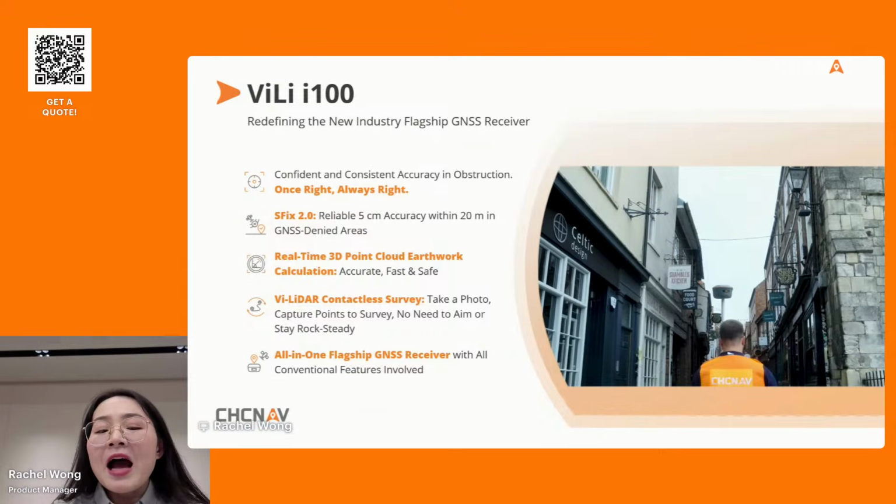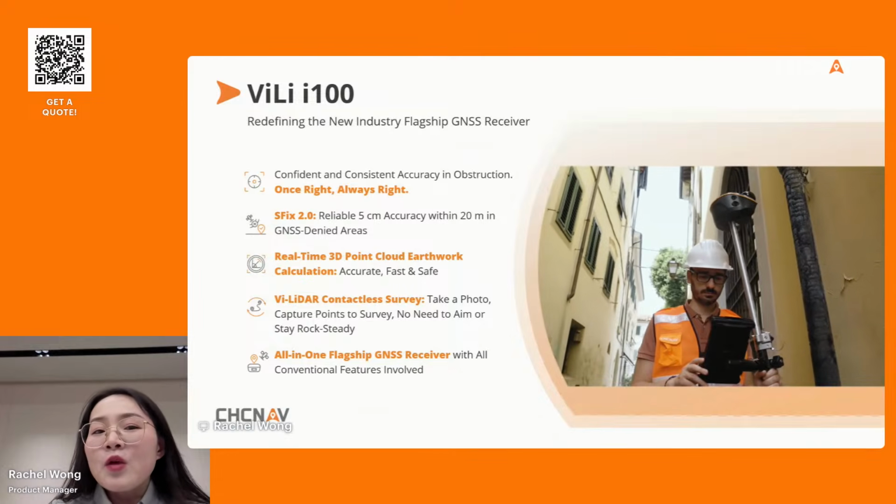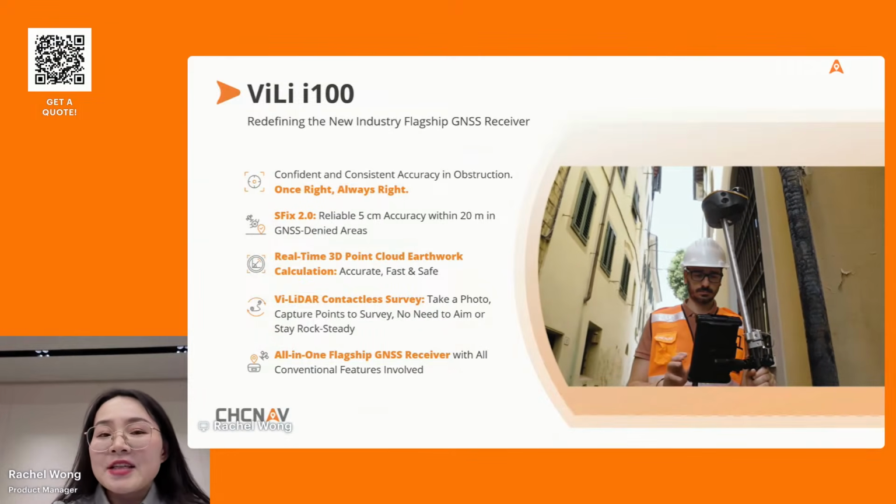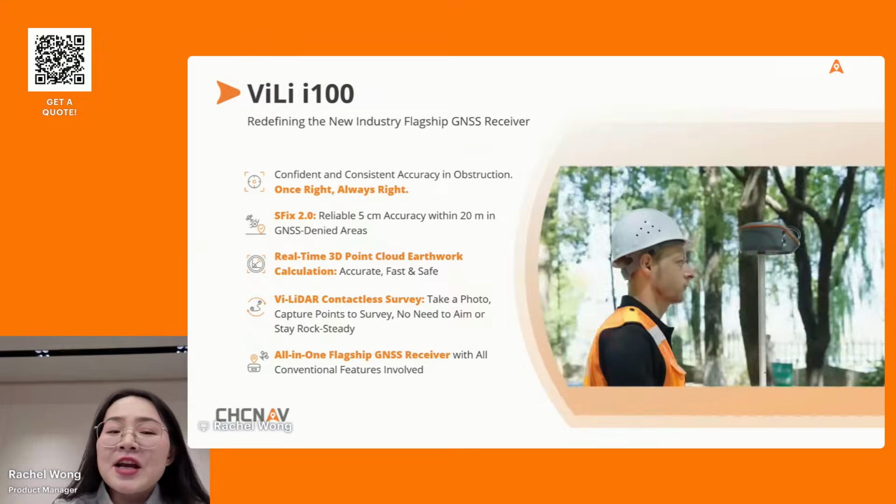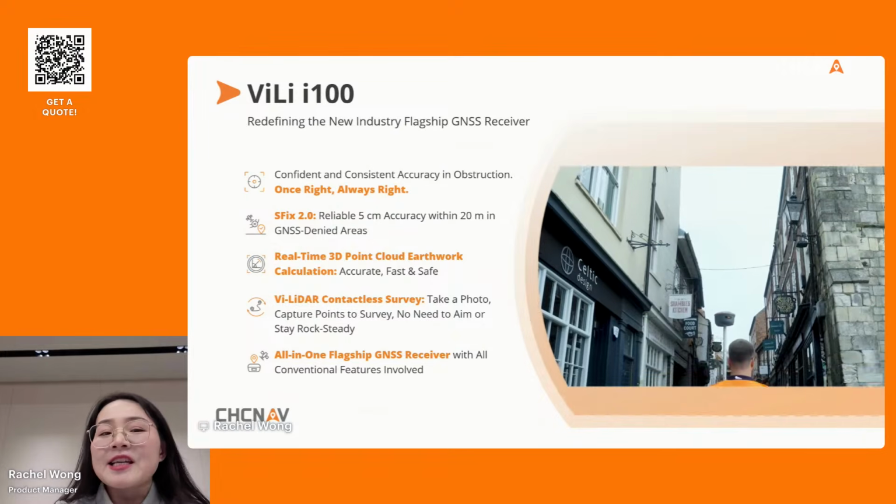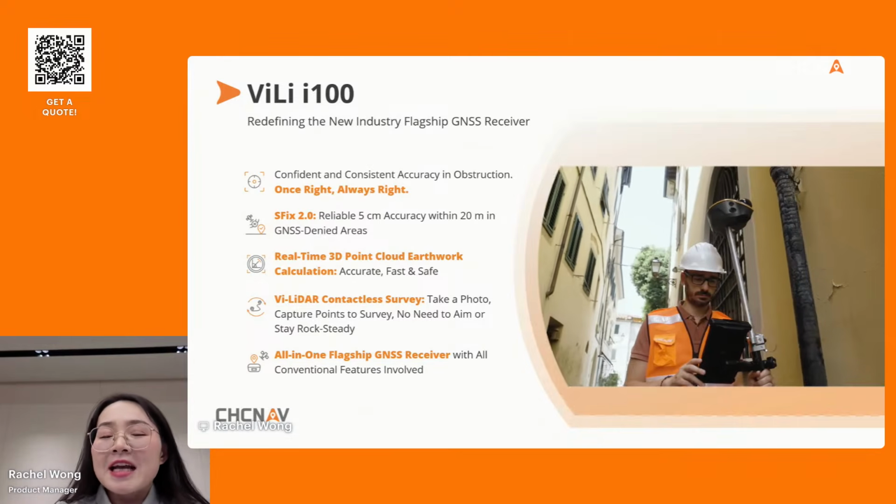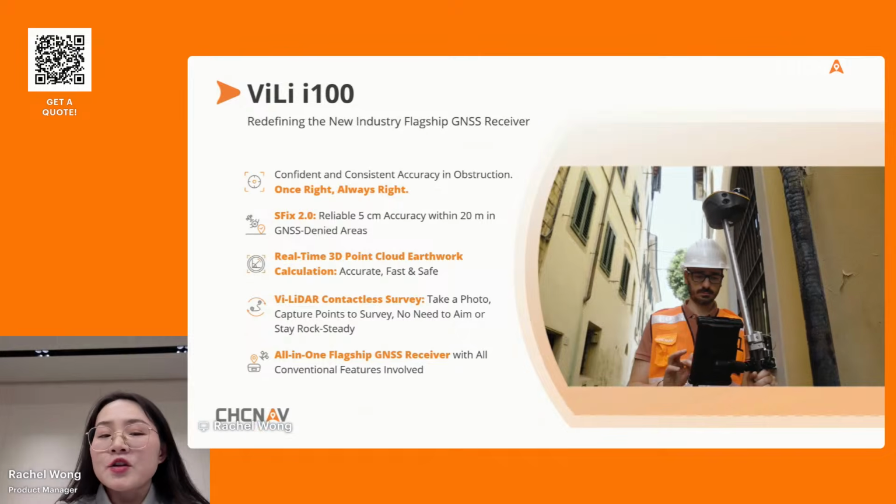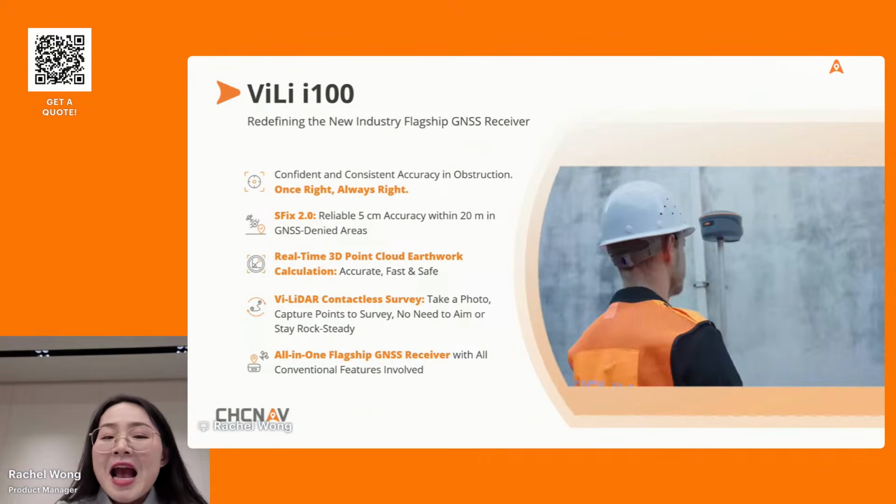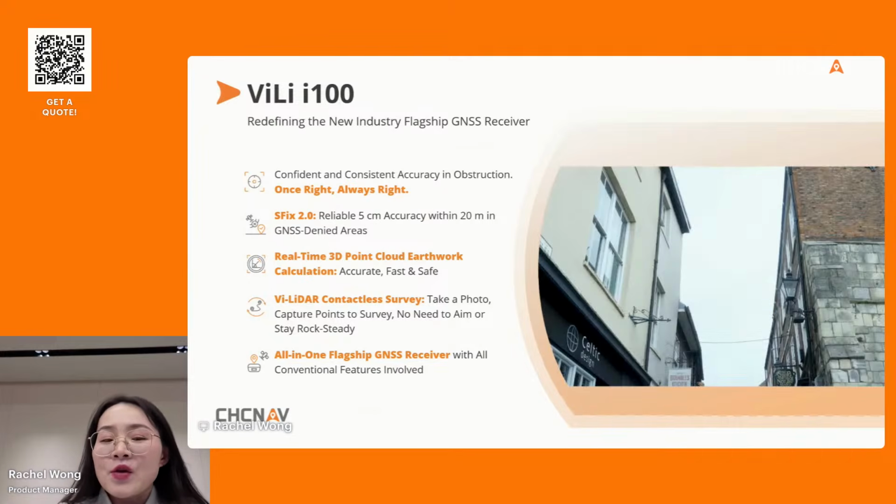So the ViLi i100 is our new flagship, redefining what an industry flagship GNSS receiver can do. In GNSS obstructed areas, it delivers confident and consistent accuracy. Once right, always right. Where conventional GNSS receivers struggle, ViLi i100 performs. And in GNSS denied areas, SFix2 provides reliable 5 centimeter accuracy within 20 meters, even where conventional GNSS receivers cannot get a fix.